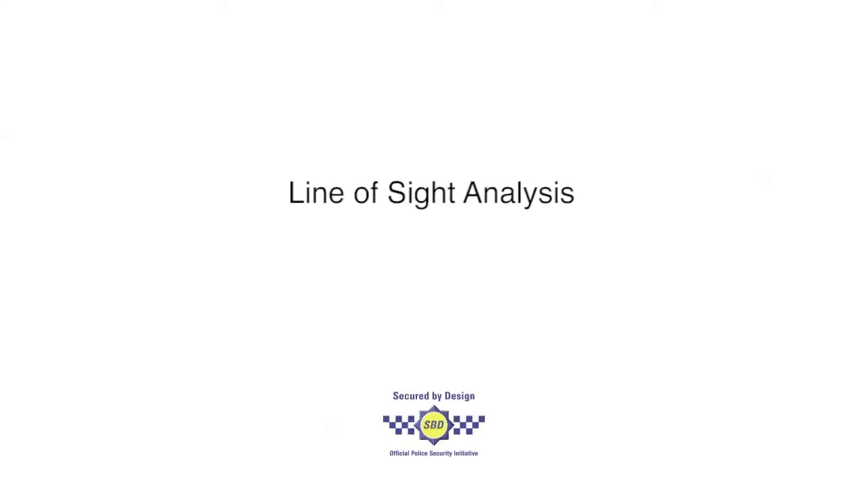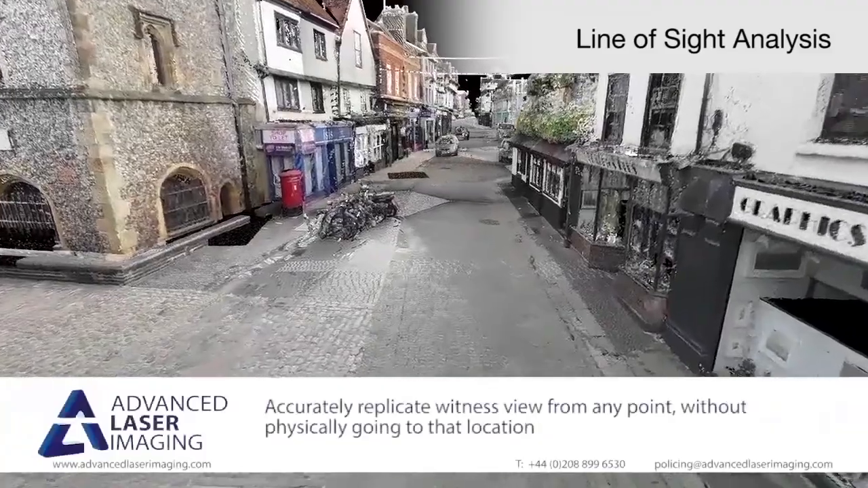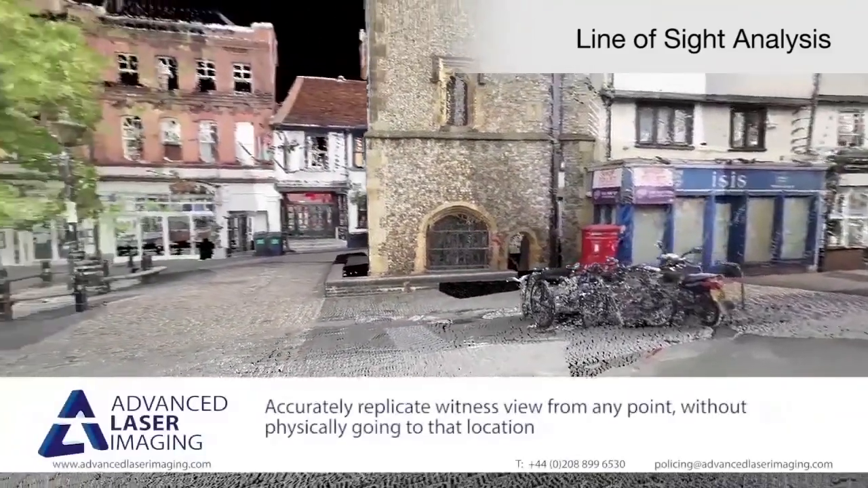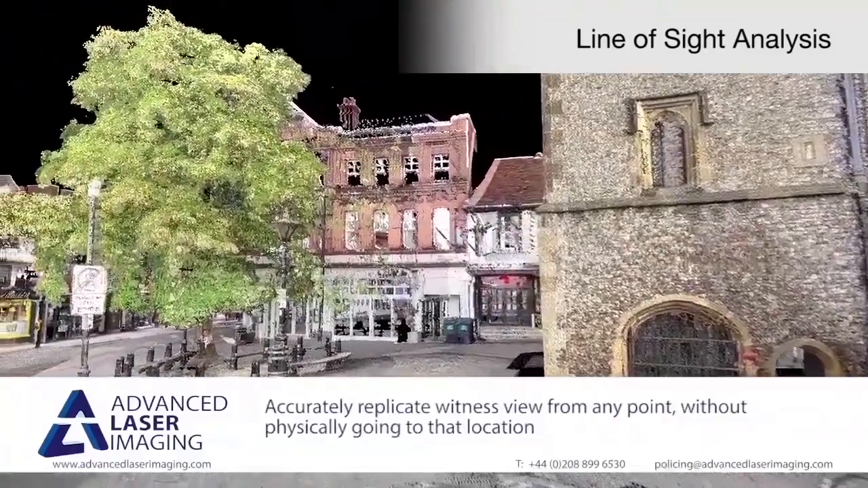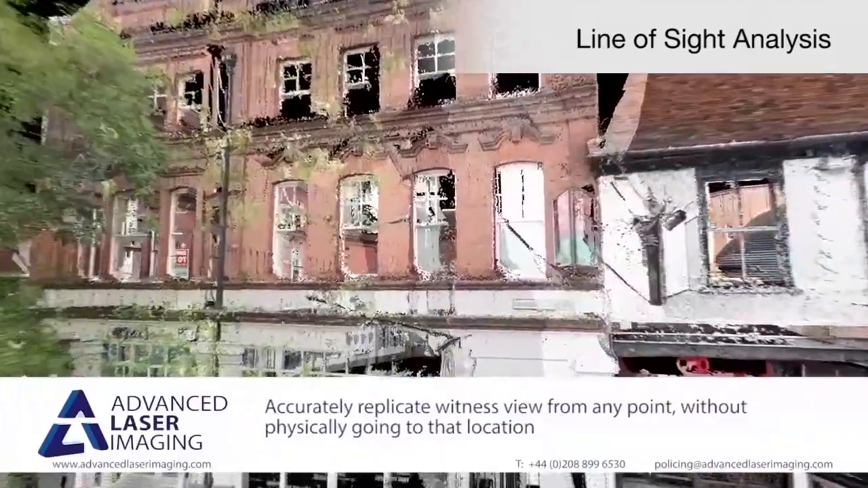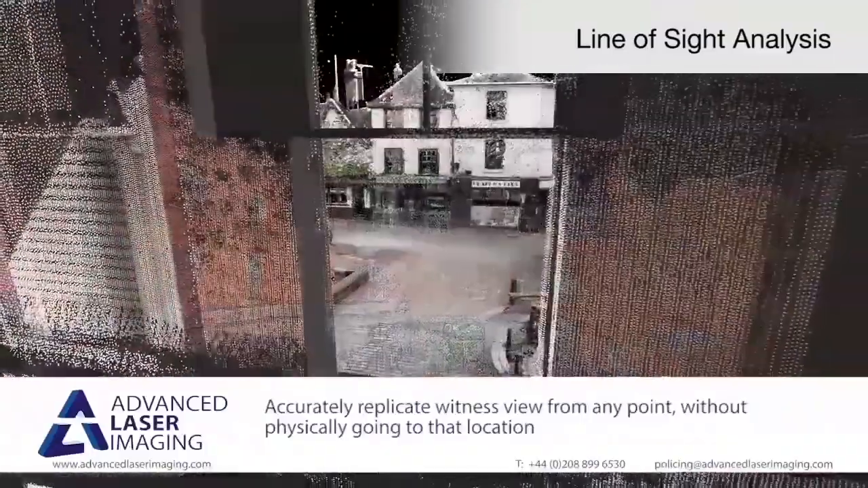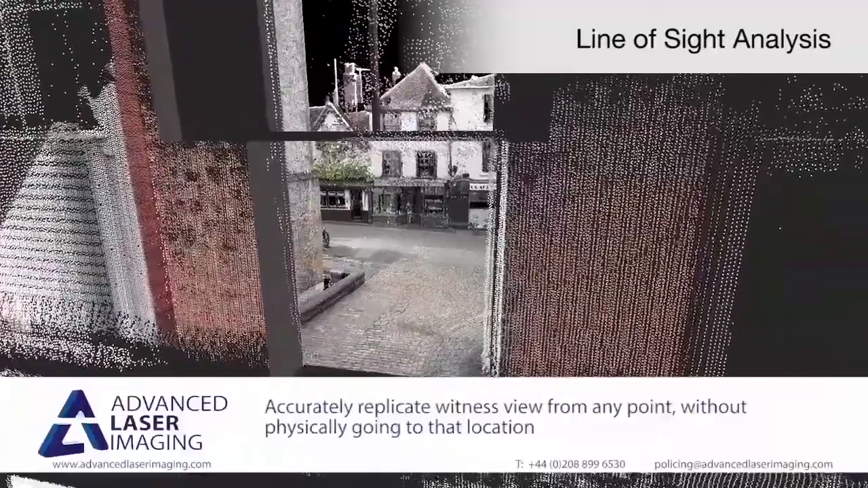Solutions for line-of-sight analysis. After surveying a location only from street level, it is possible, due to the versatile nature of our accurate 3D data, to assess visibility from any of the overlooking windows where witnesses or suspects are located. An initial appreciation of their field of view can be quickly obtained, but more importantly, it is possible to define the physical limits of vision.